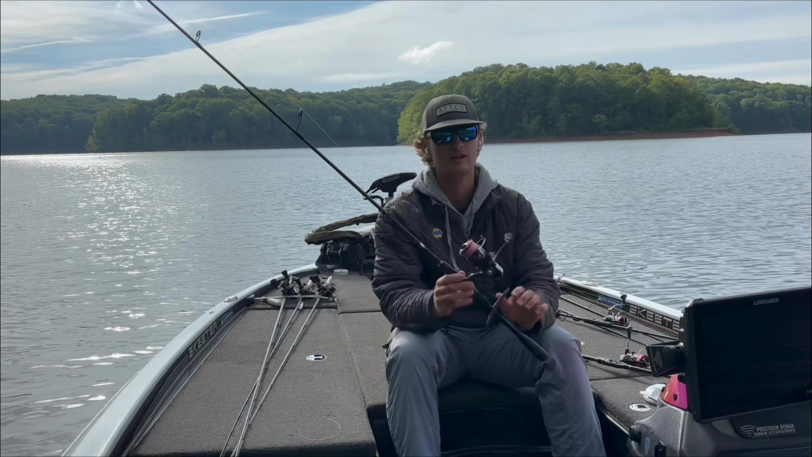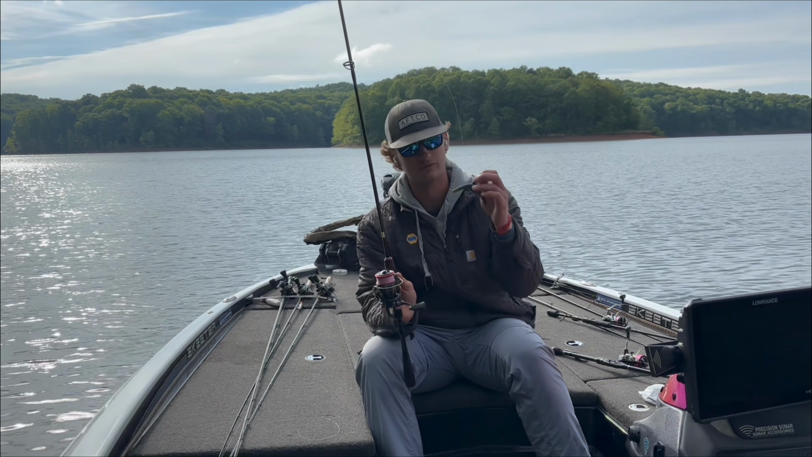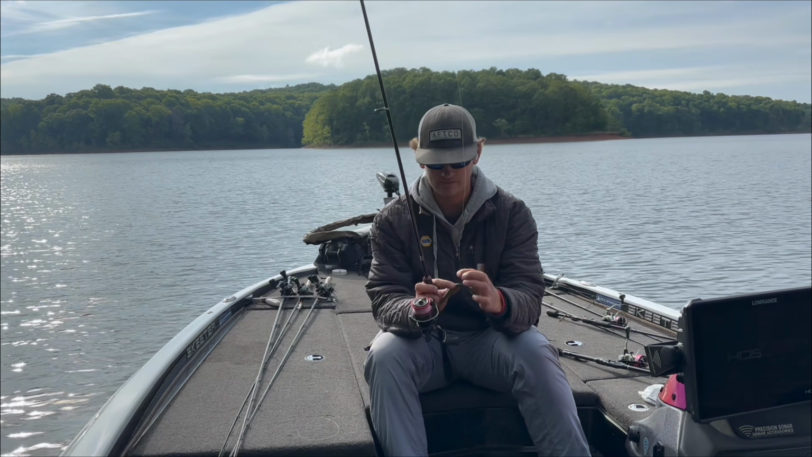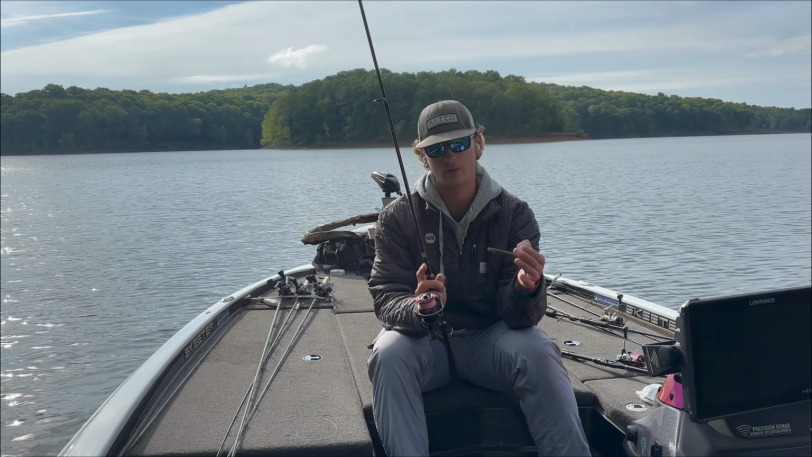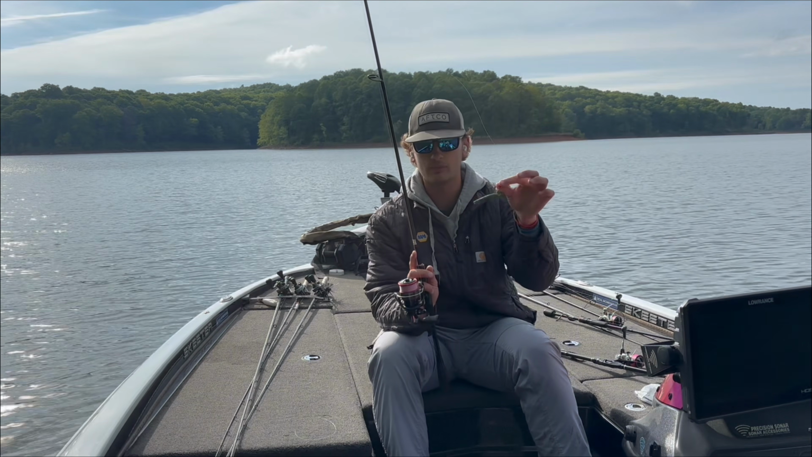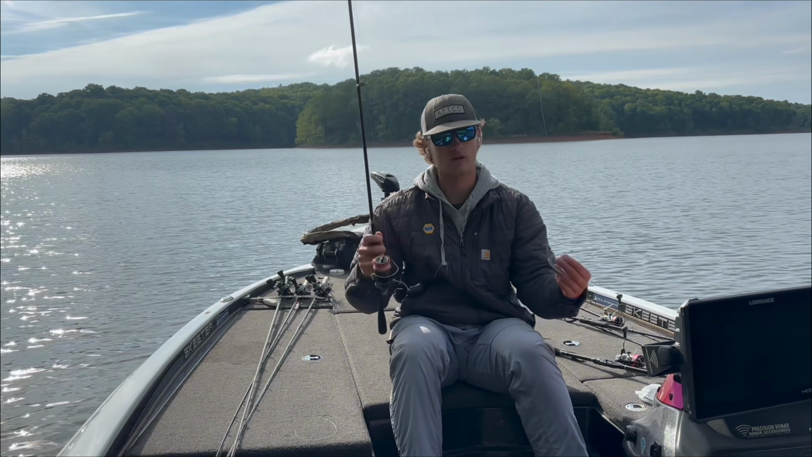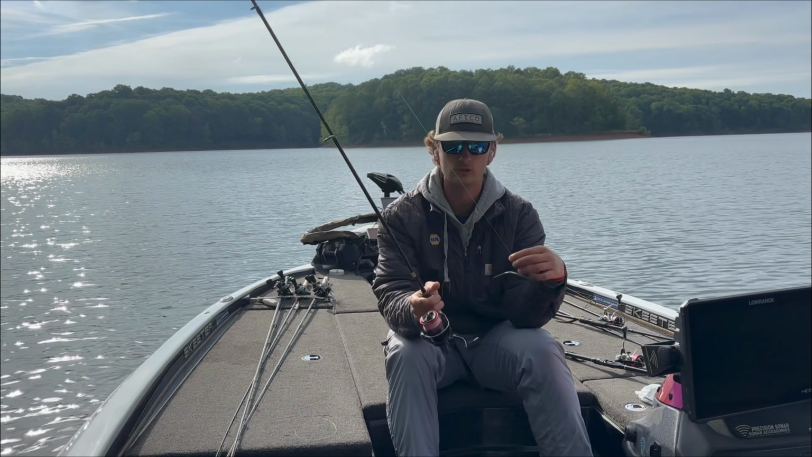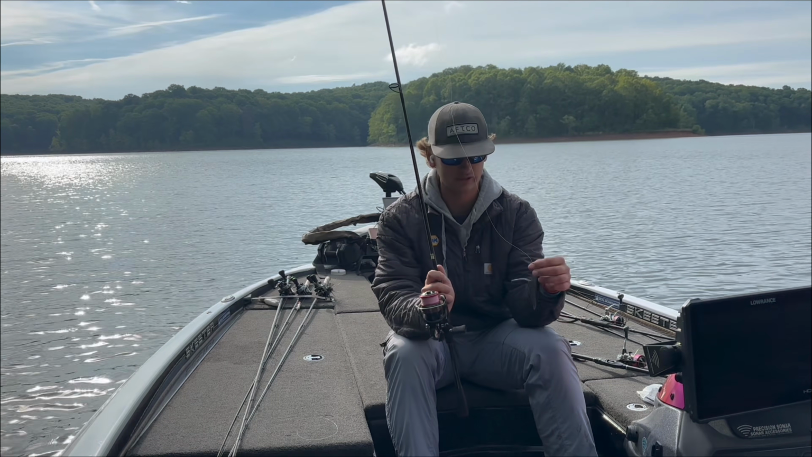Starting off, we're going with old trusty, the Yamamoto Senko. Simple as it gets, 5-inch Senko. I like the Yamamoto one because it's heavy with salt and it sinks the way I want it to. You saw I caught a couple on this morning. Yeah, pretty simple there. 12-pound leader to 22-pound Sunline All Might. So sinking braid.